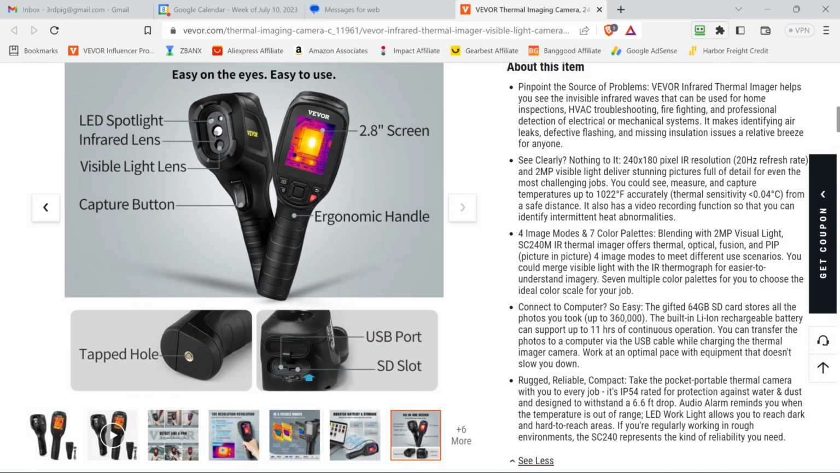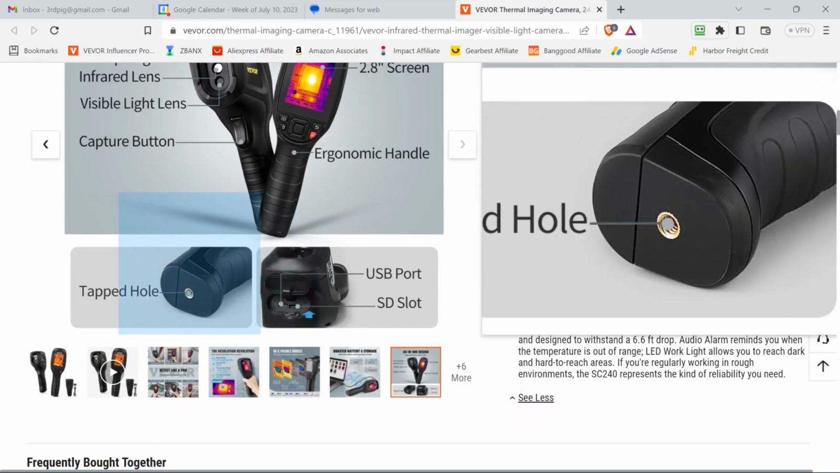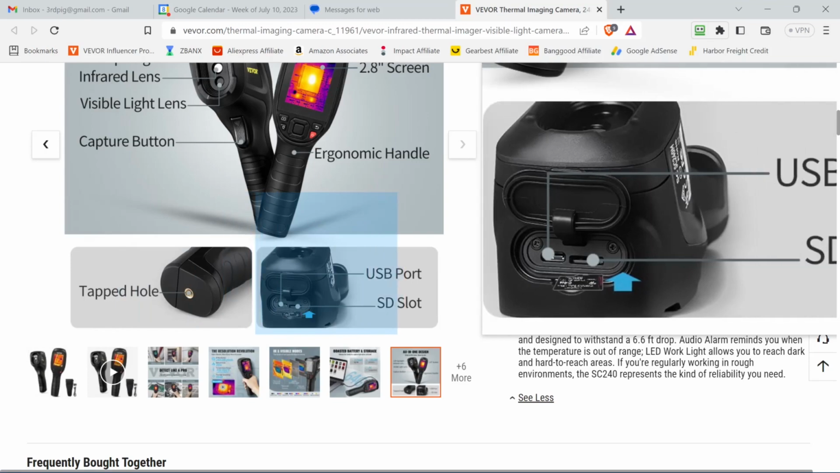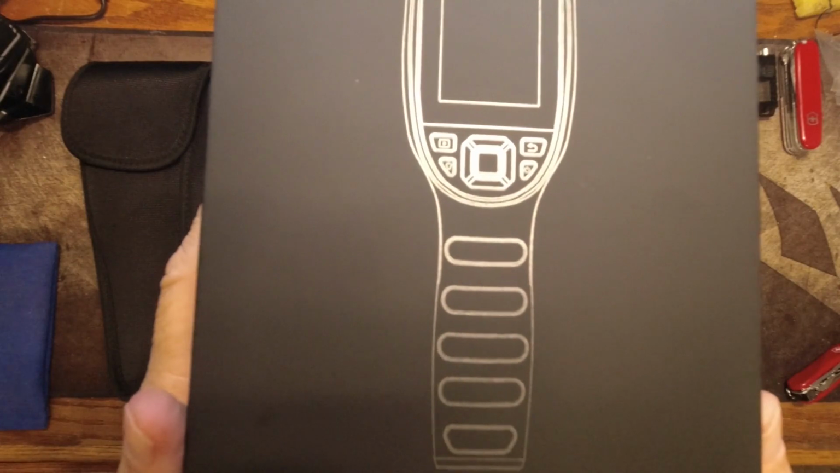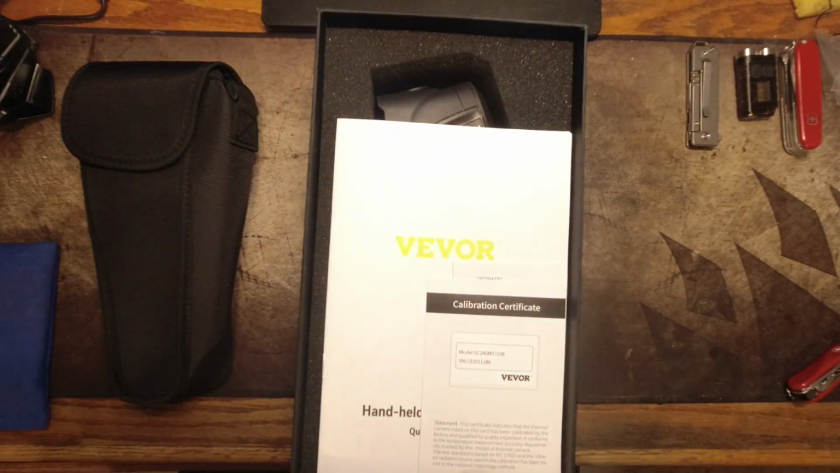And it has 2 LED lights in the front, an infrared lens, a visible light lens, a finger trigger for a capture button, a 2.8-inch screen. Oh, nice. It's got a tripod mount here on the bottom, I guess for unattended use, and a USB port and an SD card slot. Okay, that's pretty much it. Okay, with that being done, here we go.